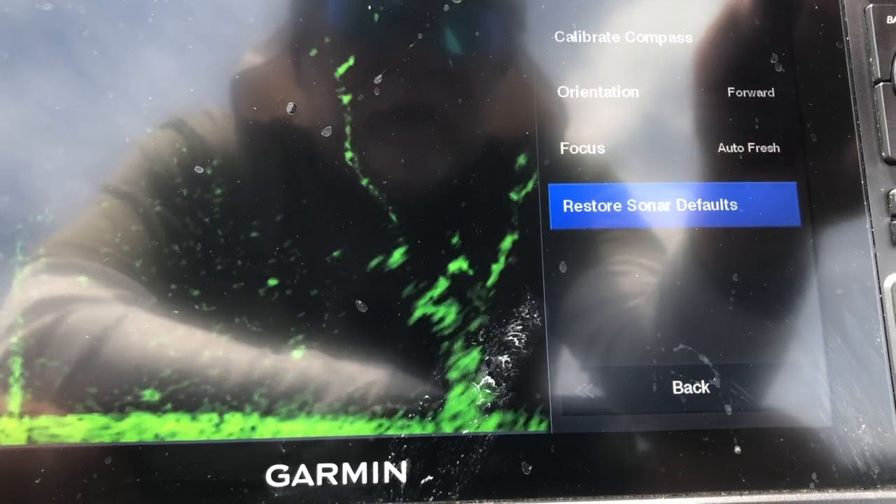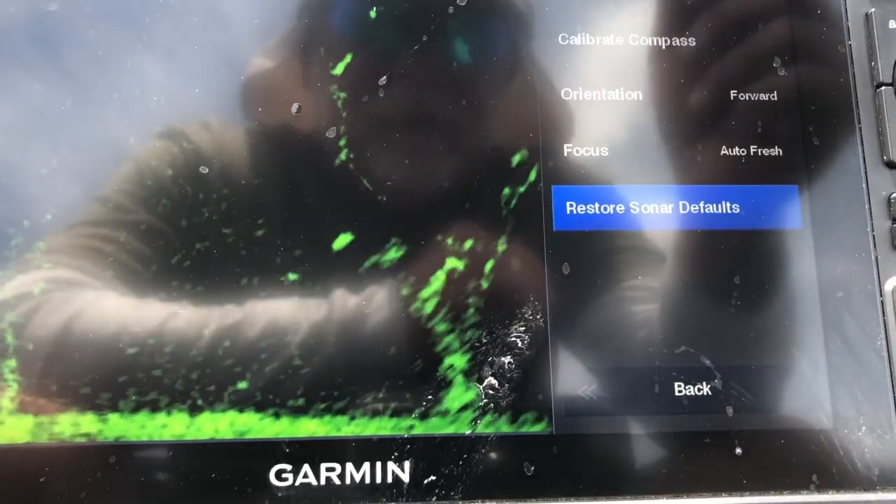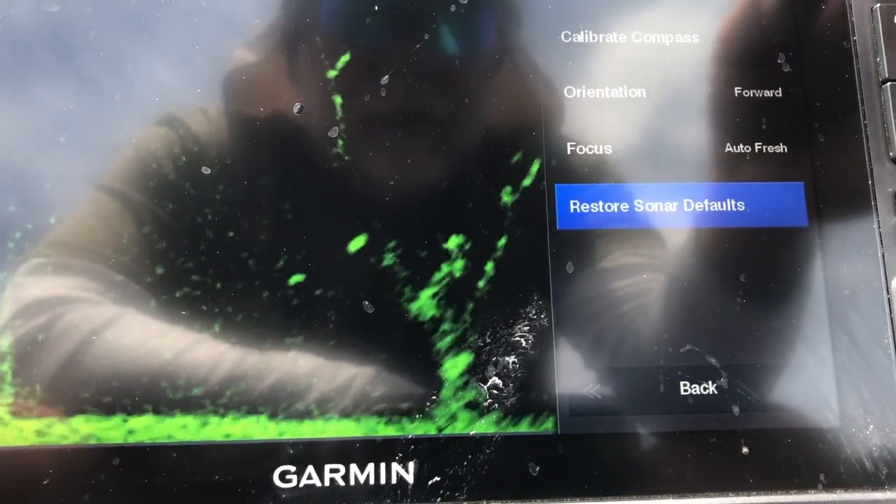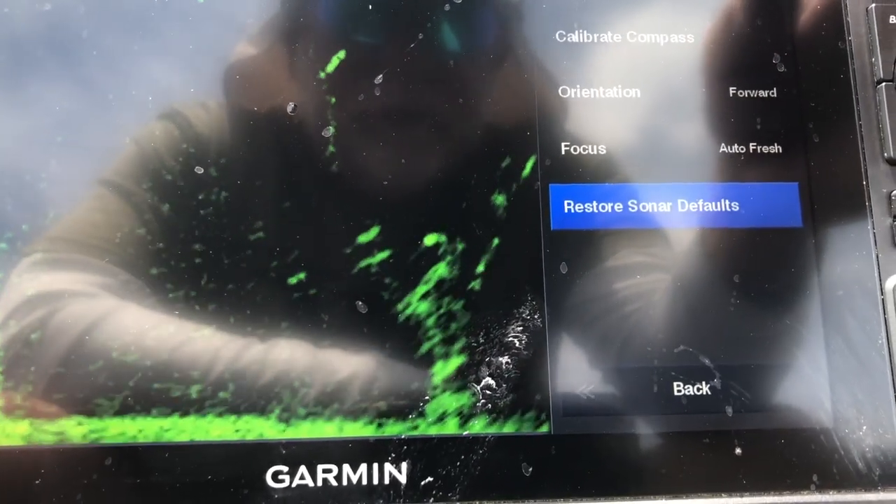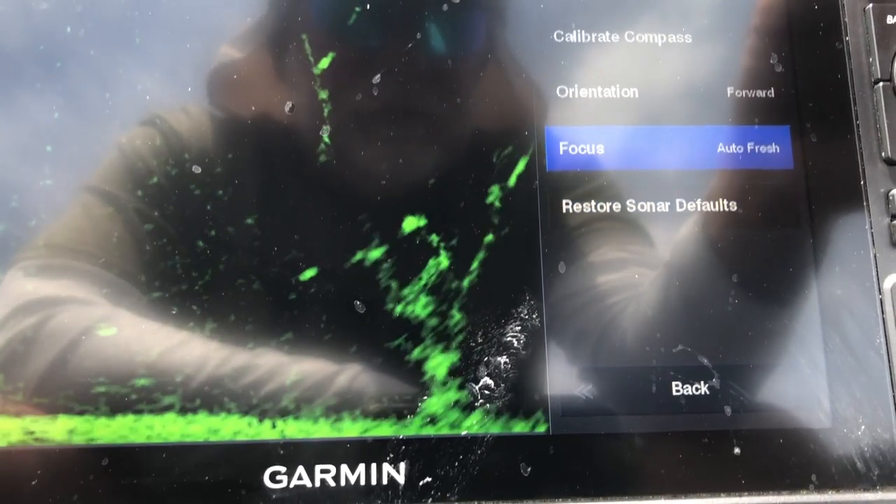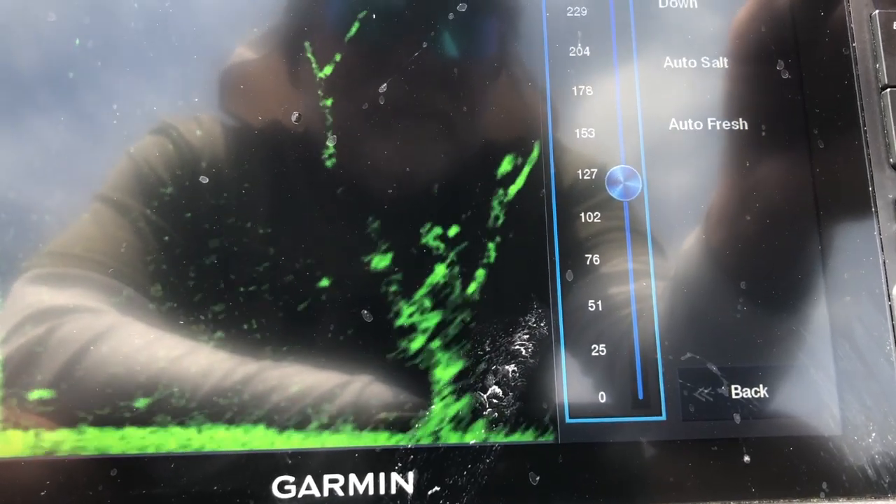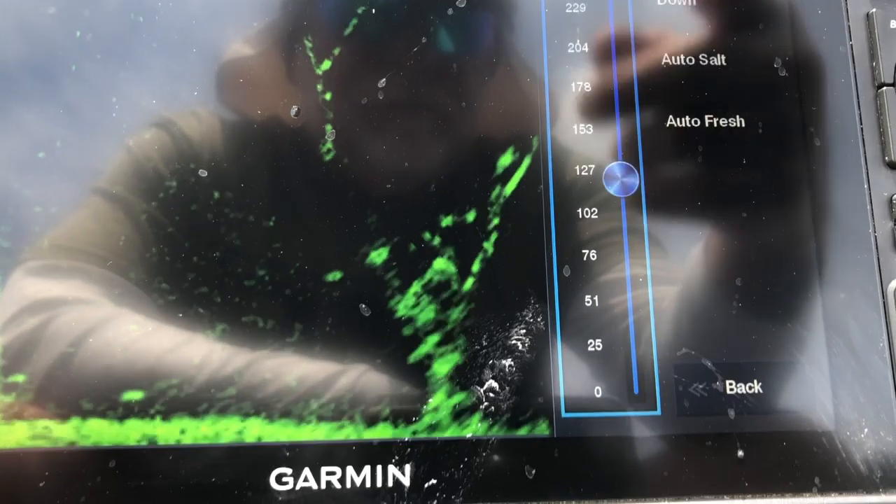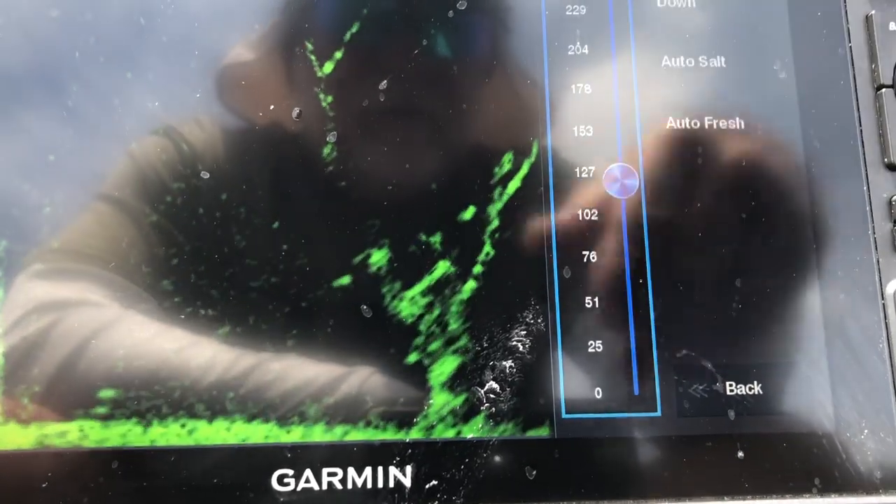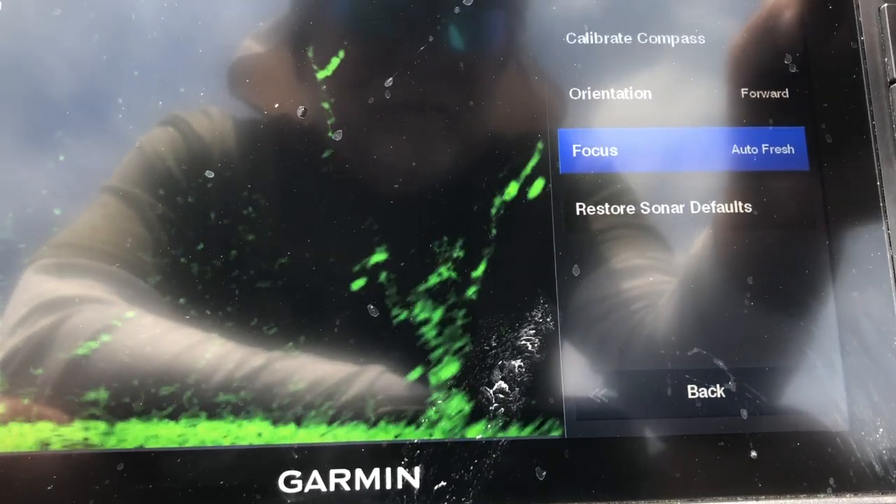If you just really screw it up, all you've got to do is go down here to restore sonar defaults, hit that, and it puts everything back on factory settings. Then you can go back and take your grids out, set your depth, all of that. Focus, I've got it on automatic freshwater. It's got salt, fresh, and then you can set it. I have it on automatic fresh, so we're good there.